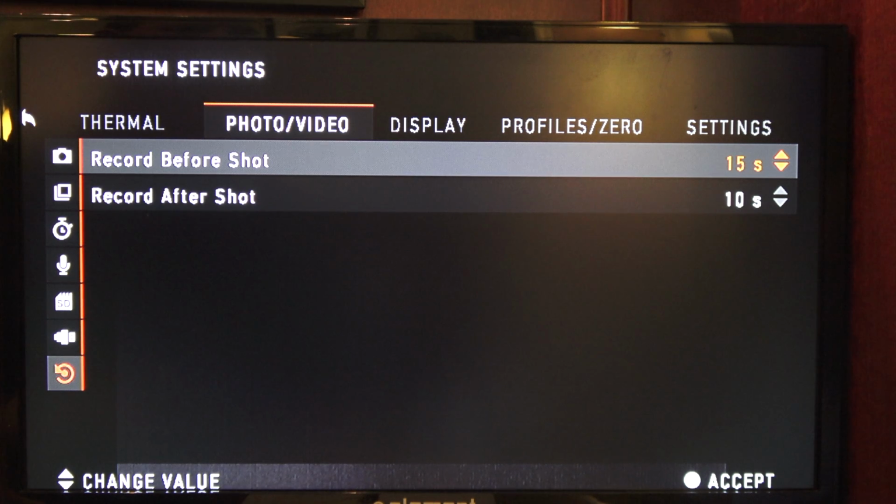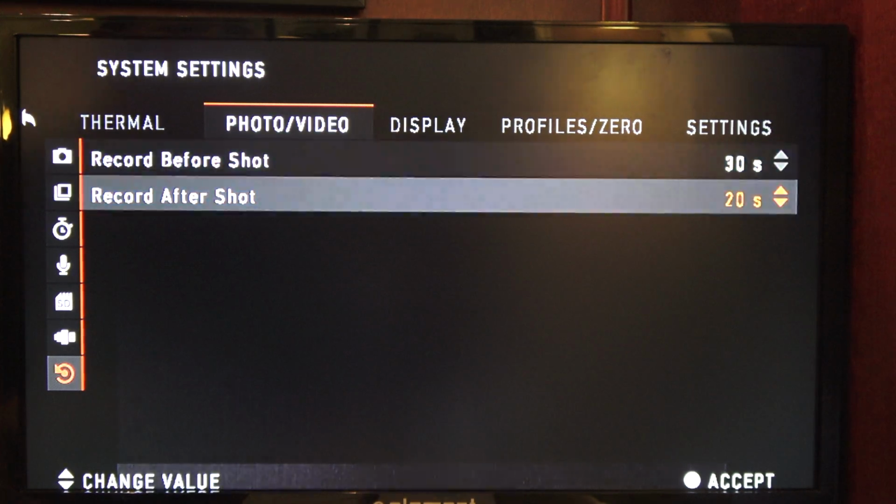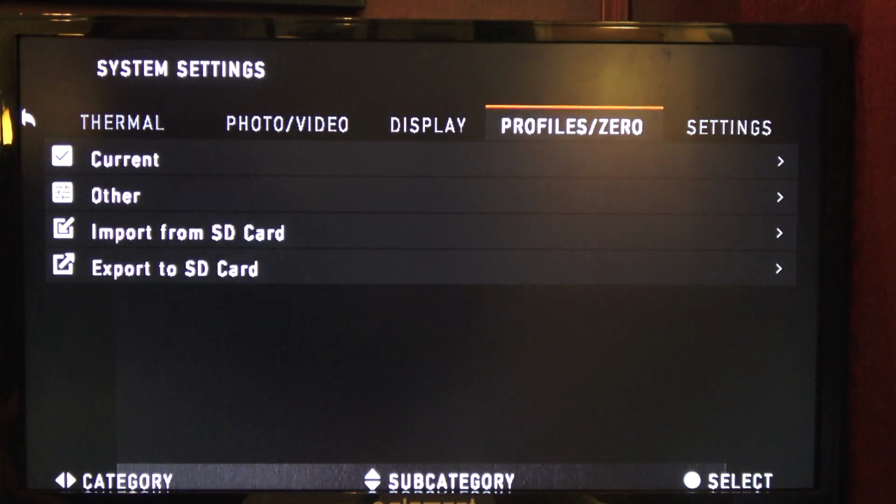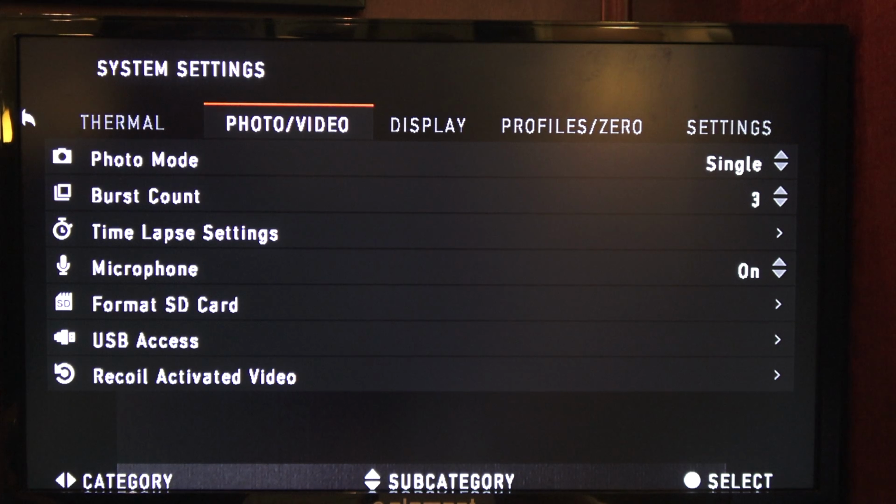Because we have the website and we do the shows, I like to do at least 30 seconds before if I'm using the recoil activated video, and 30 seconds after. So this gives me a minute-long video of the kill shot that I can then edit into with our other video recording devices that we use. So that's everything in photo video.